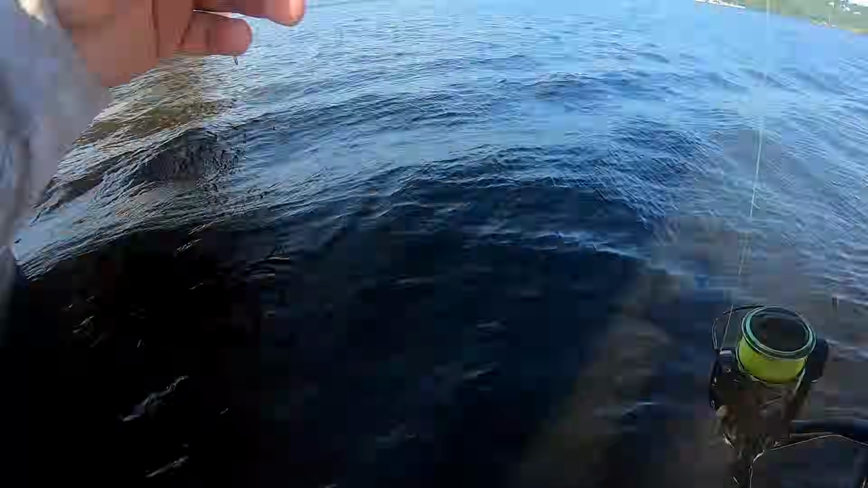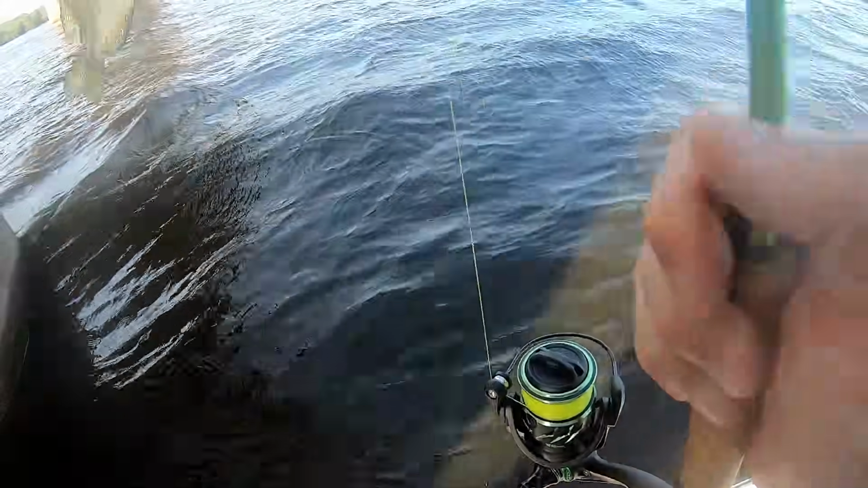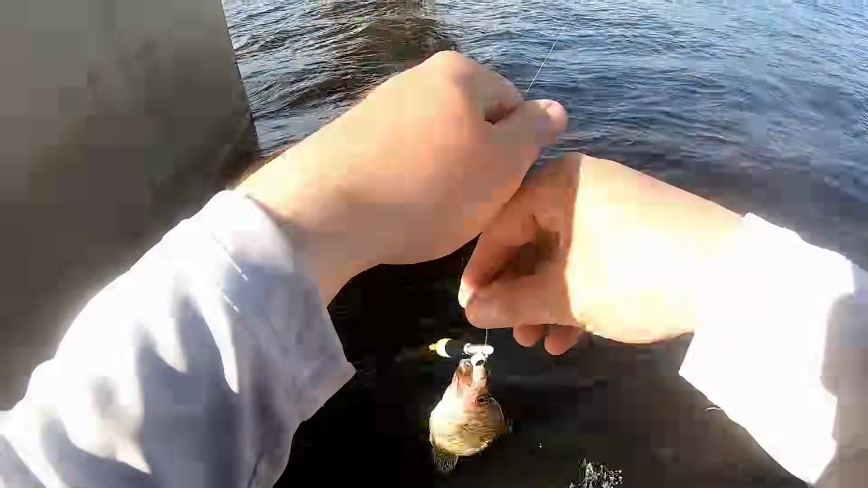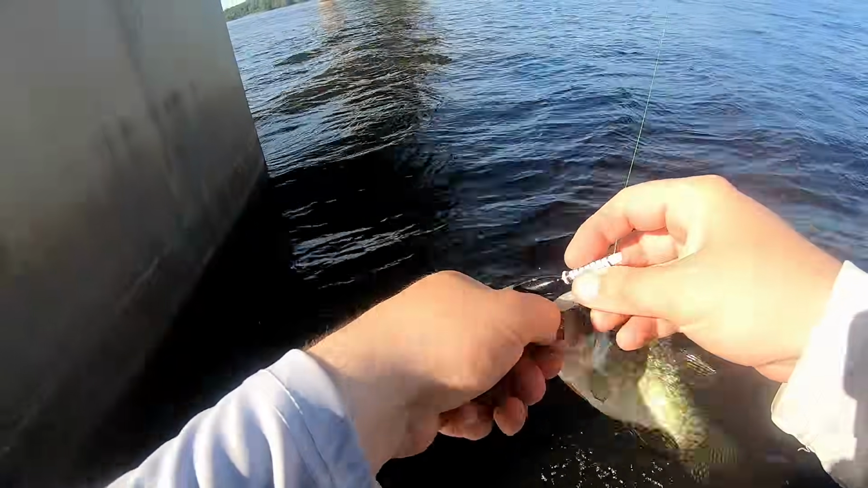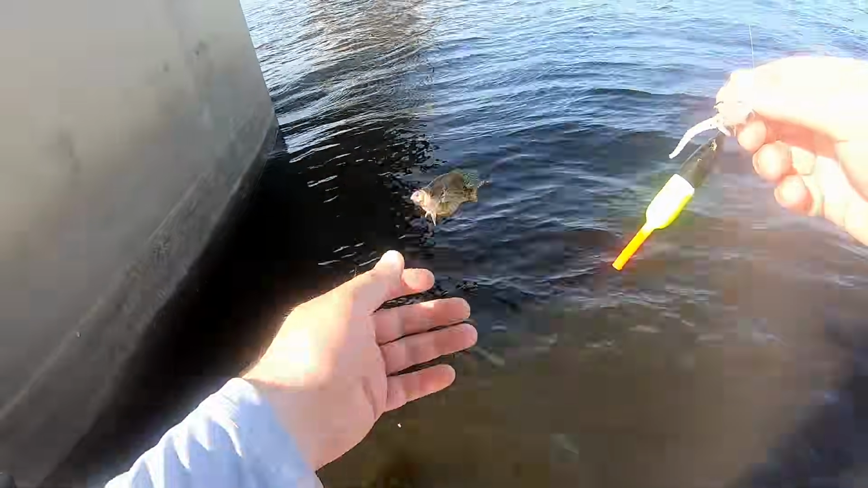There he is. Okay, these are dinks. Let's go find some bigger ones on a brush pile maybe, or maybe try a different pillar. But these are baby crappie, not what we want. Well, different day, different lake.